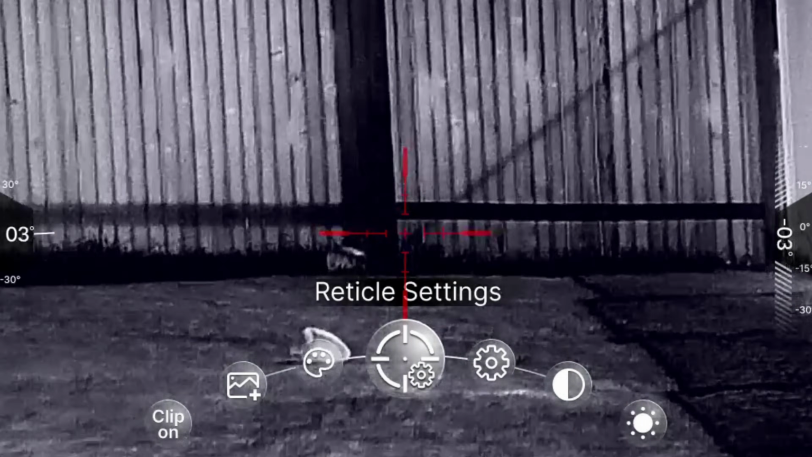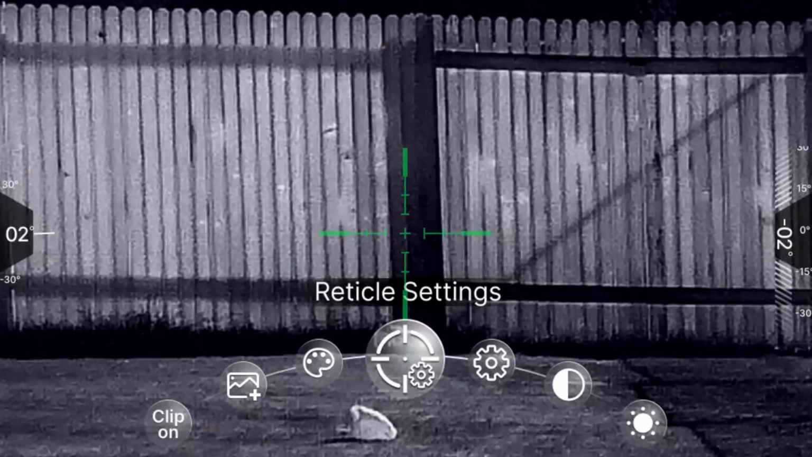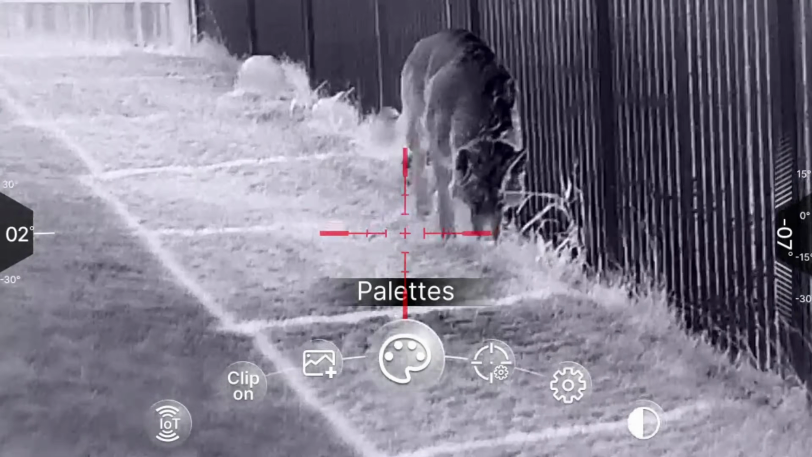It also comes with a QD mount as well, so that's very nice for all applications, but certainly for clip-on, just so you could go back to your day optic really quickly. But yeah, very cool. Comes with a QD. Color palettes, you've got white hot, black hot, red hot, color, and iron.